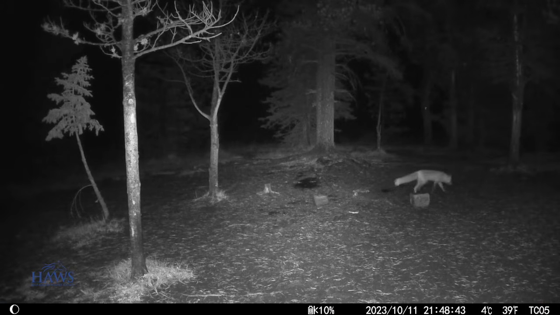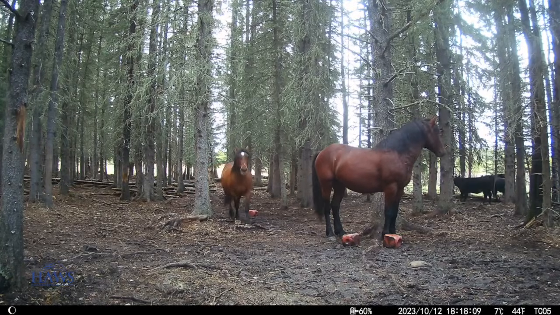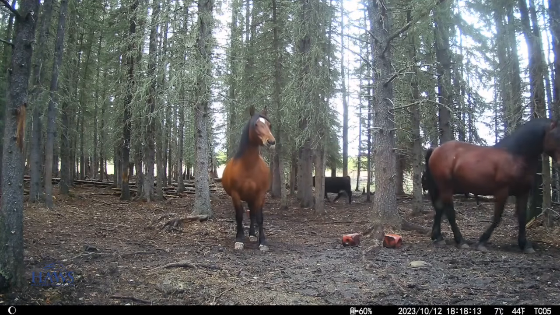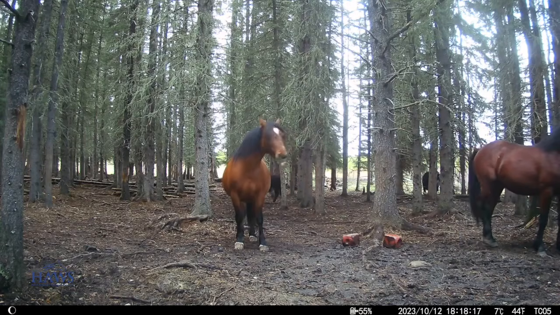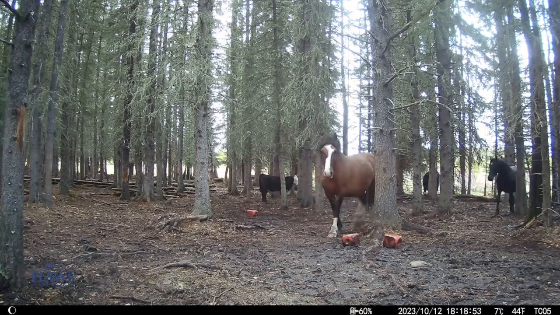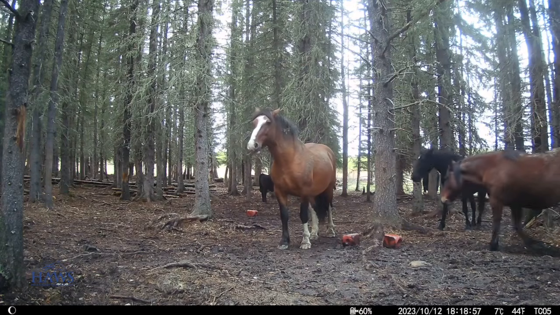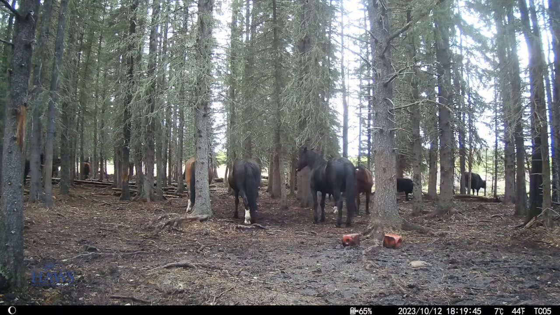Oh, Fritz, you're always peeing on the salt blocks. My goodness. Well, here comes the cows again, and seems to be a little bit of stallion activity here. Now this guy here, he's a new fella on the block. I've been seeing him for a number of weeks now, but really don't know where he came from.